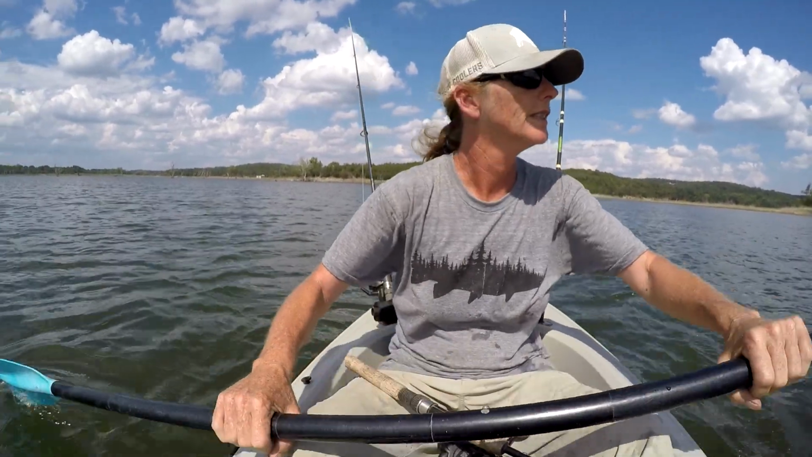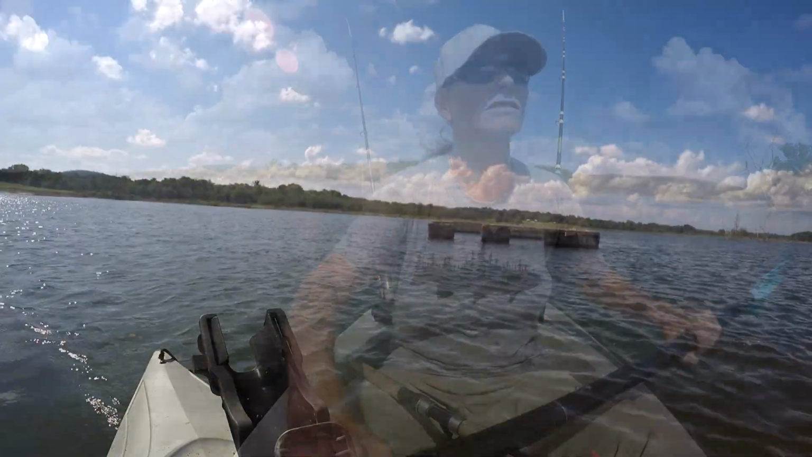But my anchor doesn't want to hold because it's so shallow. And the wind keeps blowing me out of position, so it's been a little tough. But we will overcome and catch some fish.